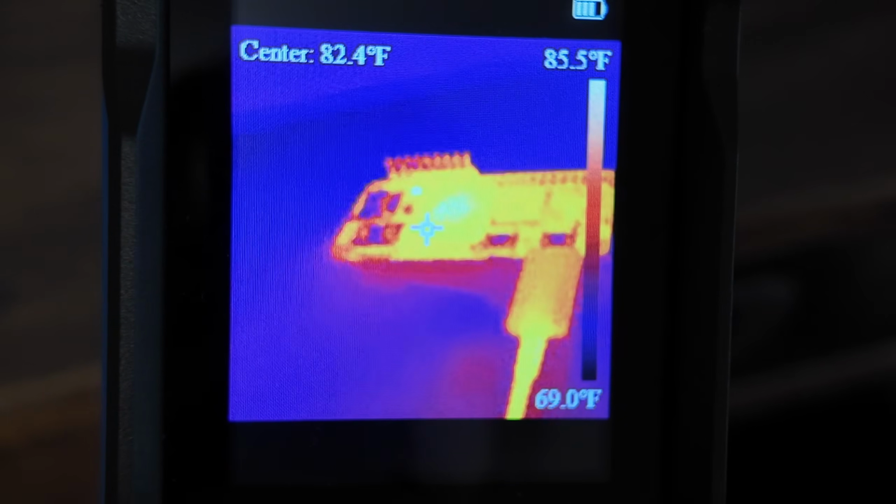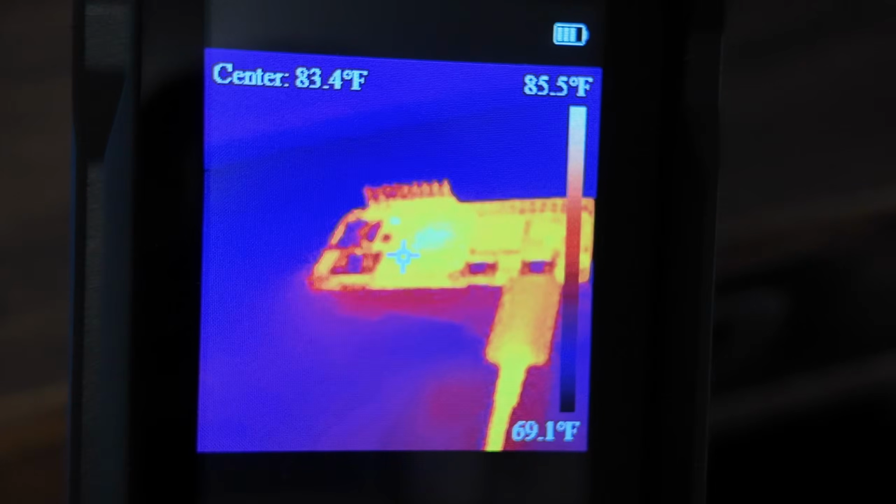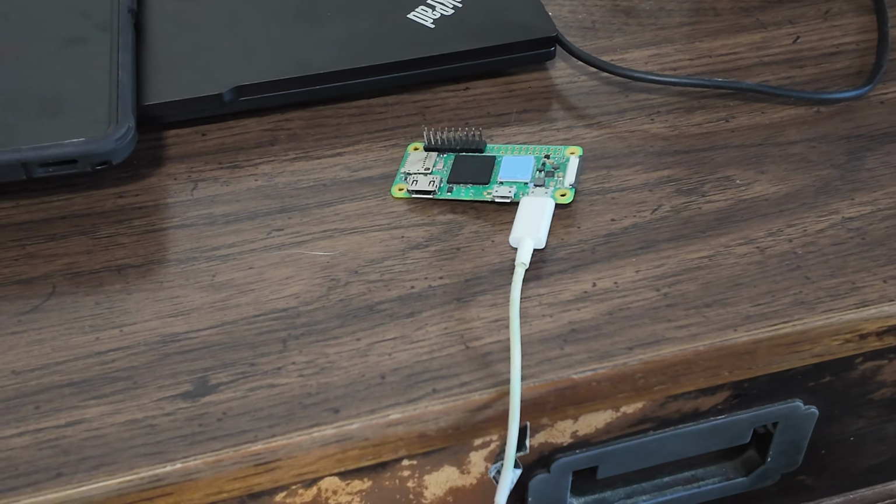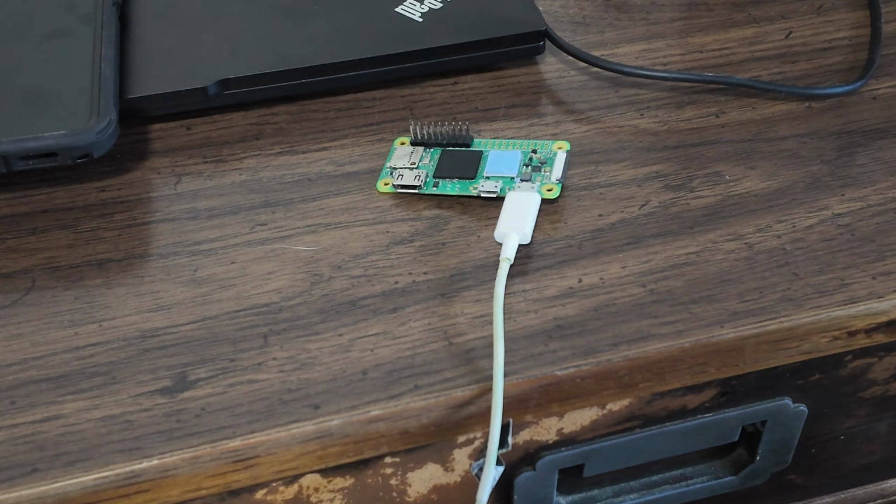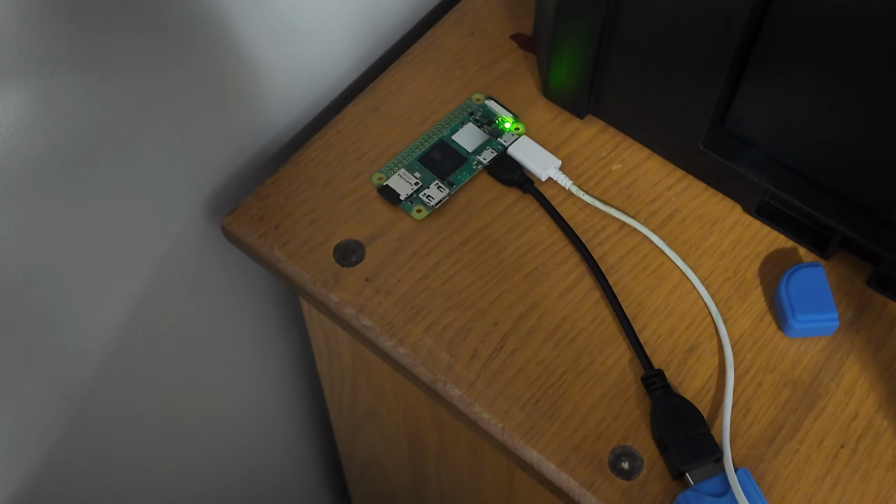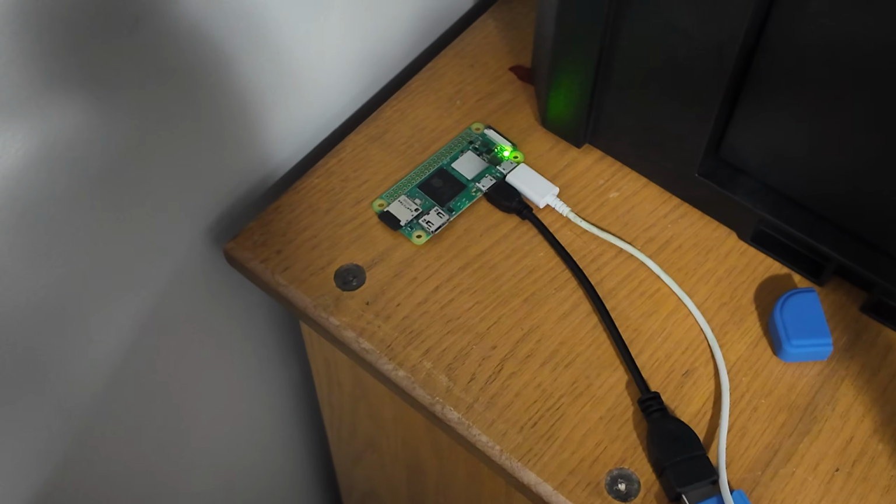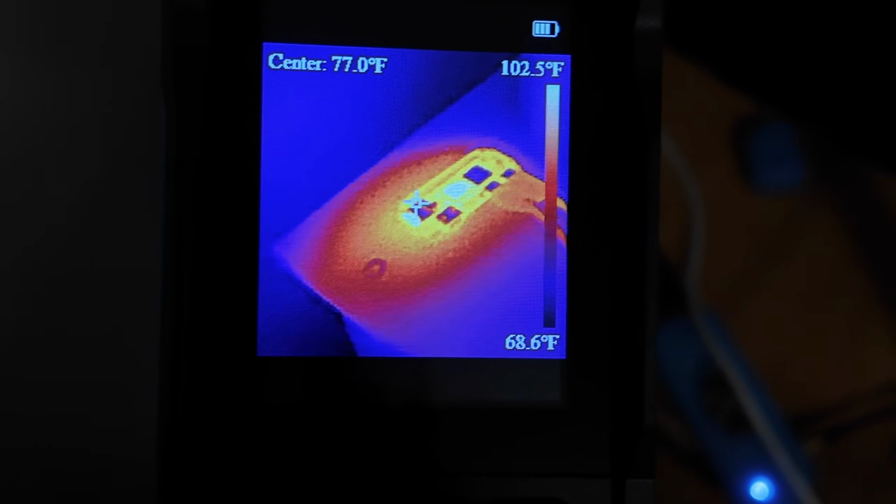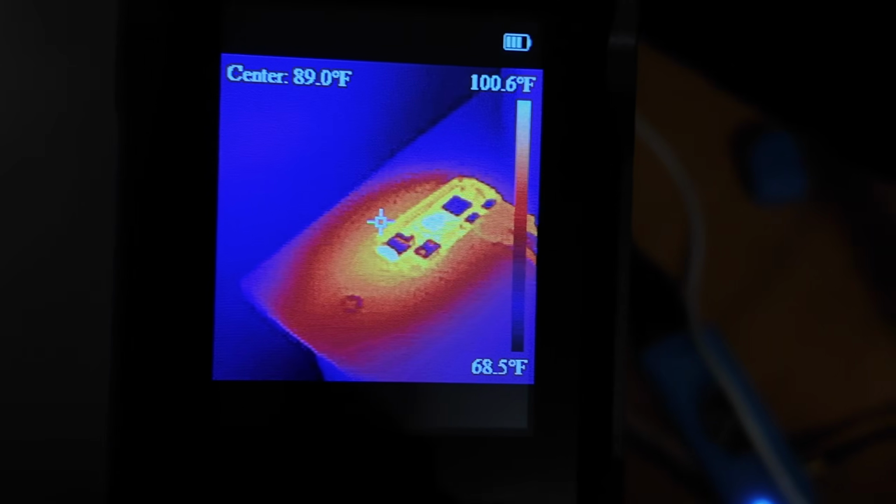So like that one up there, it's a little resistor. It's a lot hotter than the other bits, so maybe the issue lies in there. Obviously, you have to do a bit more troubleshooting after, but in this case, I'll just let it go for now. Here is another one of my Raspberry Pis that I have running a Flight Radar 24 node, and if we look at it under the thermal camera, you can see how the heat is dissipating onto the shelf that it is currently resting on.